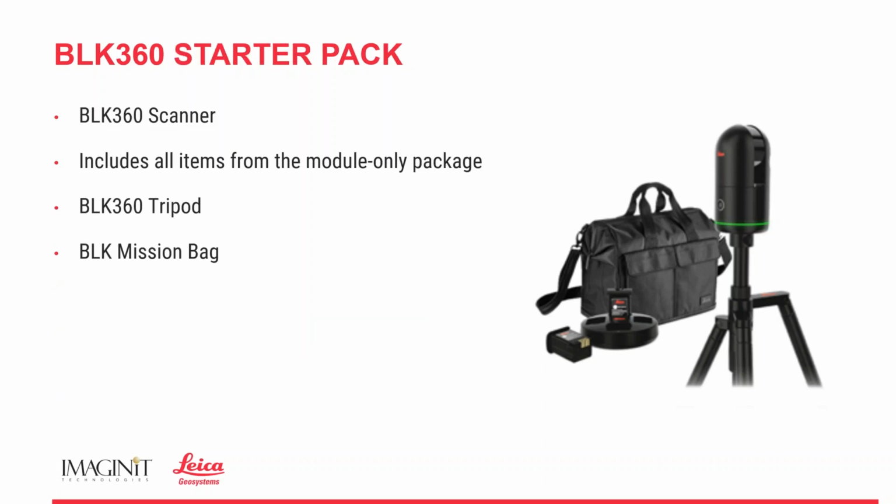Okay. Then we have the BLK360 starter pack, which again, we're including the BLK scanner, all the items from module only, the tripod, and the mission bag, plus a 1-year subscription to Cyclone Register 360 Plus BLK Edition. Now, what is this? For those of you that are new to all of this, this is our desktop or laptop-based software where we can import the data, use the registration software, Register 360 Plus, to be able to stitch all of that data together,